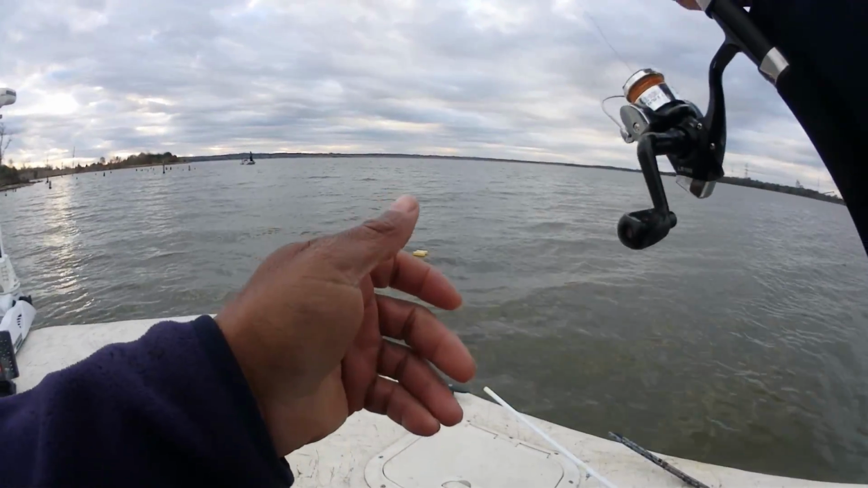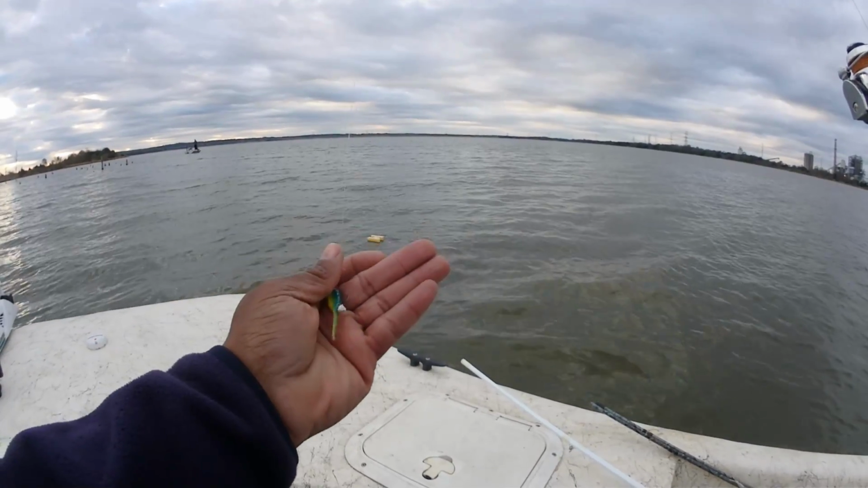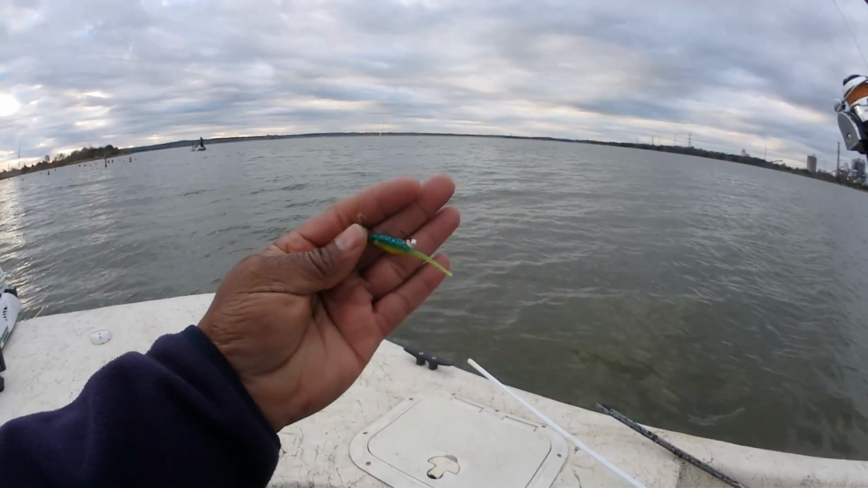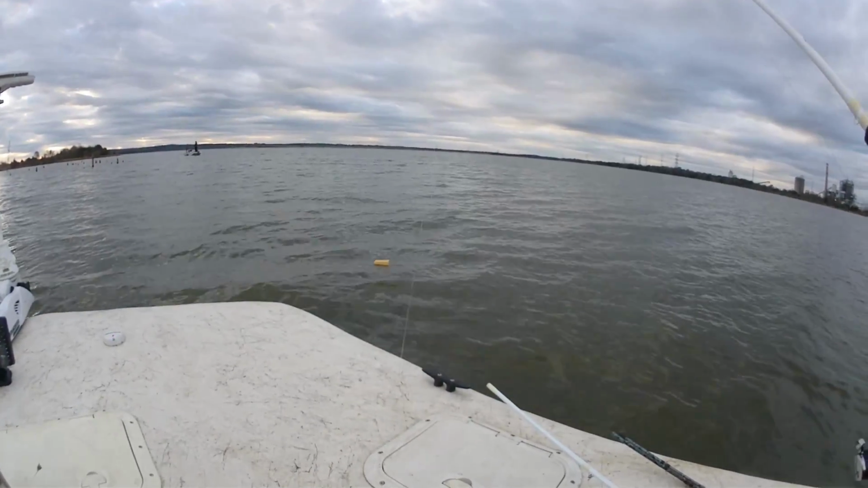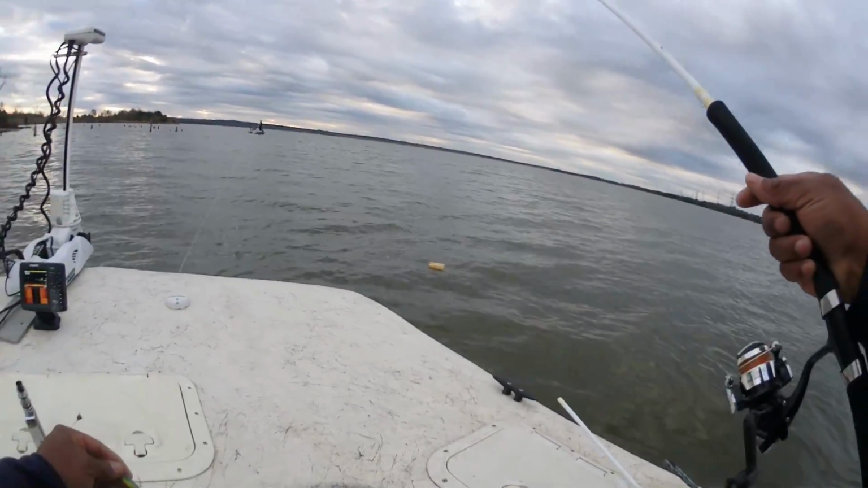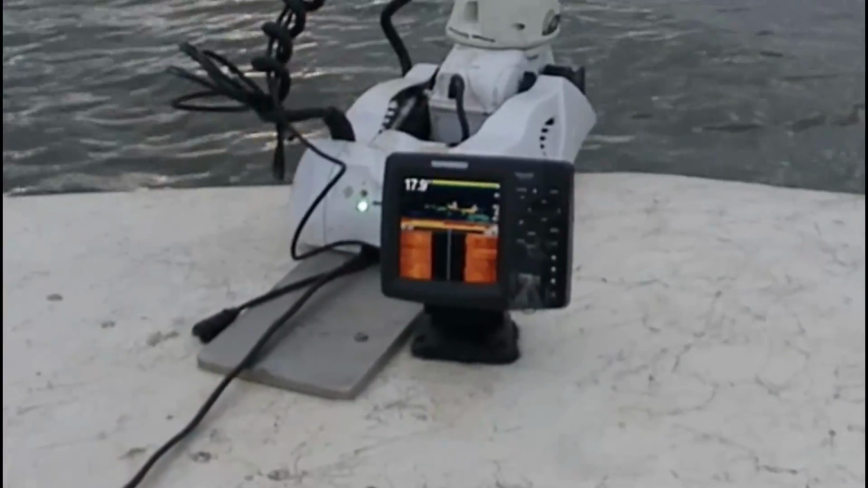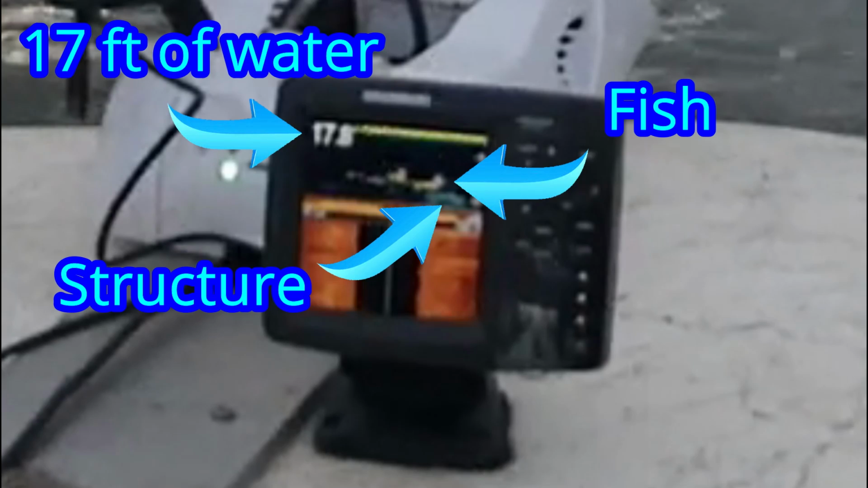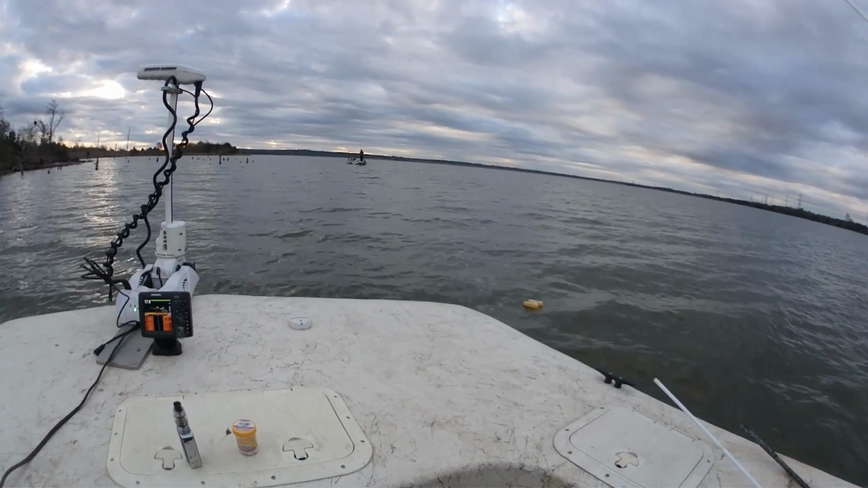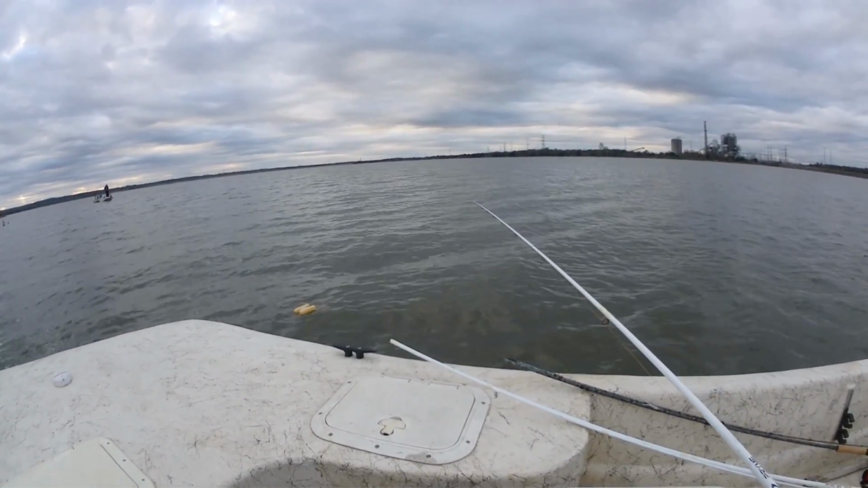Not sure what he calls his combo, but it's one of those split colors, yellow and sort of greenish blue, got a little blue flake in it. I got it on a 1/8 ounce head, and as you can see, it's got a mono leader on it right there. And I got my crappie crack. Let's drop down here, showing fish at 14 foot. Drop down here and see if we can't entice a few to bite.